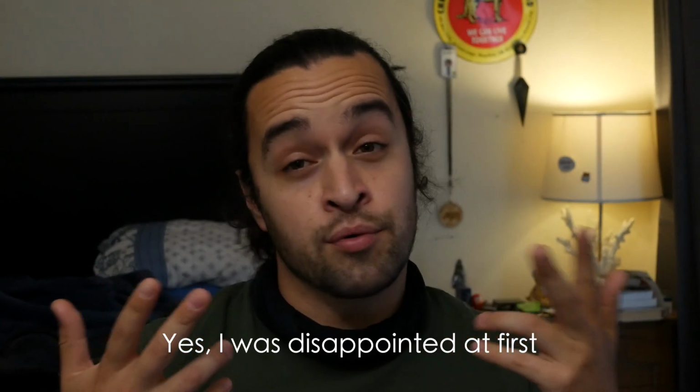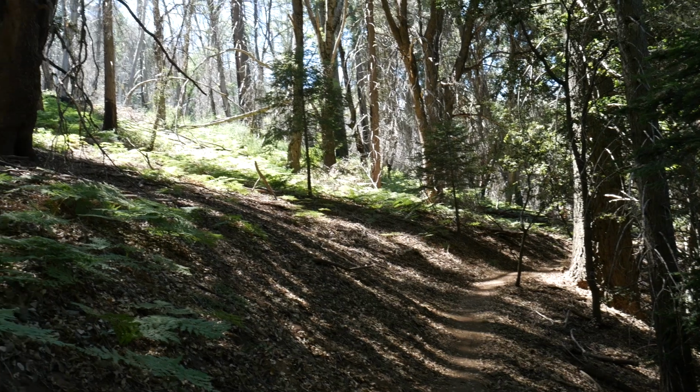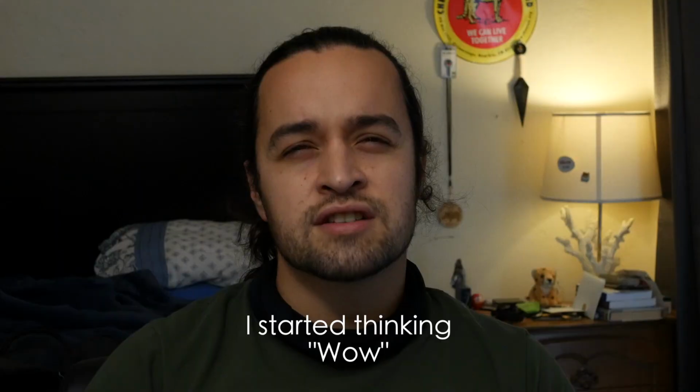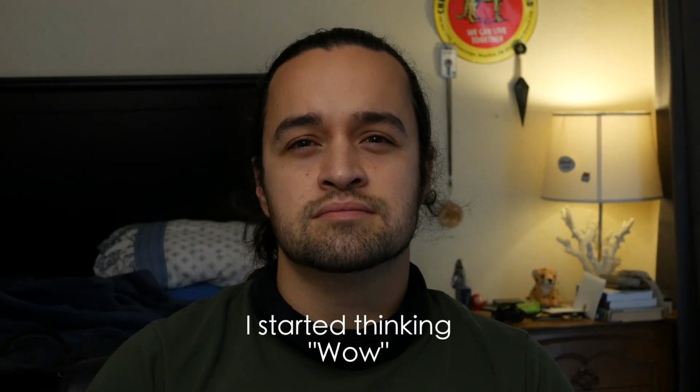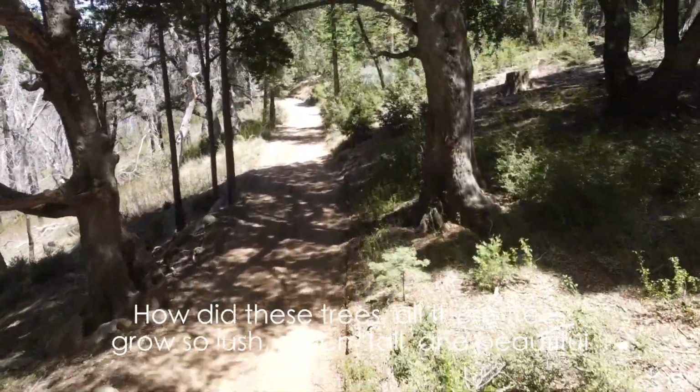Yes, I was disappointed at first. But then I started thinking about it. I looked around at the Palomar forest and I started thinking, wow, how did all these trees just grow so lush, green, tall, and beautiful?